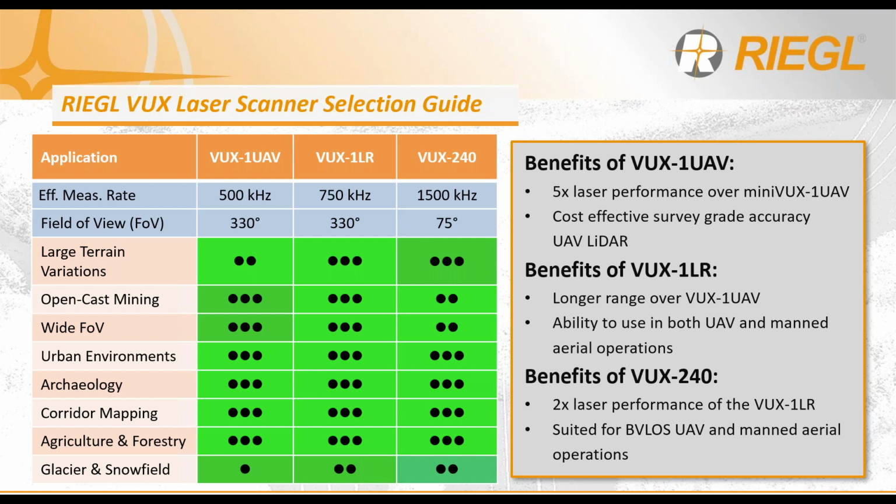For the VUX-1 UAV, last week I presented on the Mini VUX series, and the VUX-1 UAV offers 5 times the laser performance over the Mini VUX-1 UAV. It's still a cost-effective, survey-grade accuracy LiDAR. For the VUX-1 LR, it offers a longer range over the VUX-1 UAV. And it's that ability that gives you the option to operate it in both the UAV as well as manned aerial applications. For the VUX-240, twice the laser performance of the LR, and that makes it truly suited for beyond visual line of sight applications and manned aerial operations.